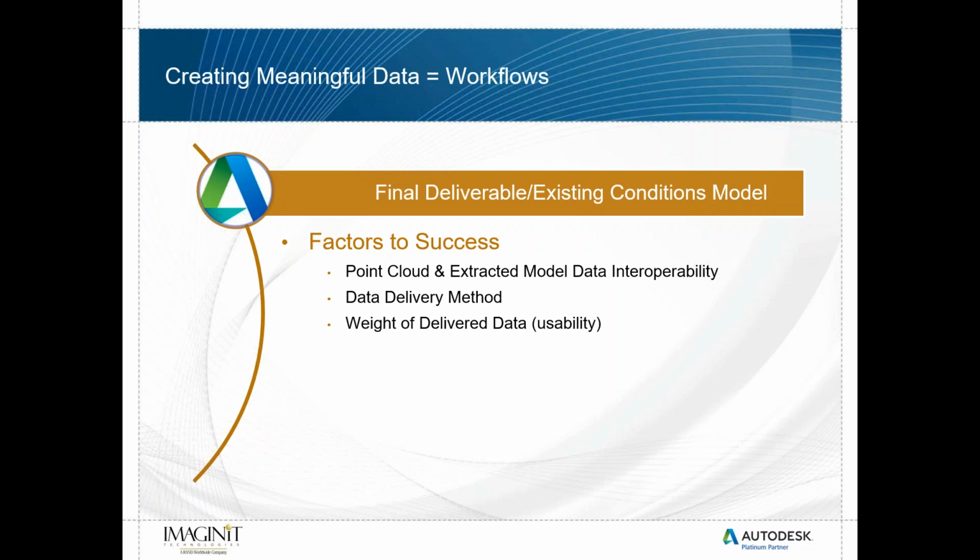The weight of the delivered data is hugely important. If we have a very large point cloud and we're trying to bring in billions of points into a CAD system, and the weight of that is so large that the CAD system can't handle it, what's the point? It's not worth using. Right? So we want to make sure that we have the weight of that, and we're using software that makes it possible.